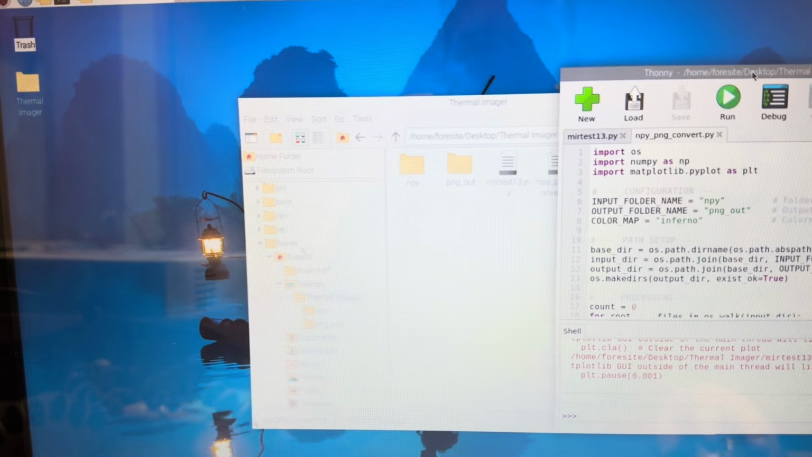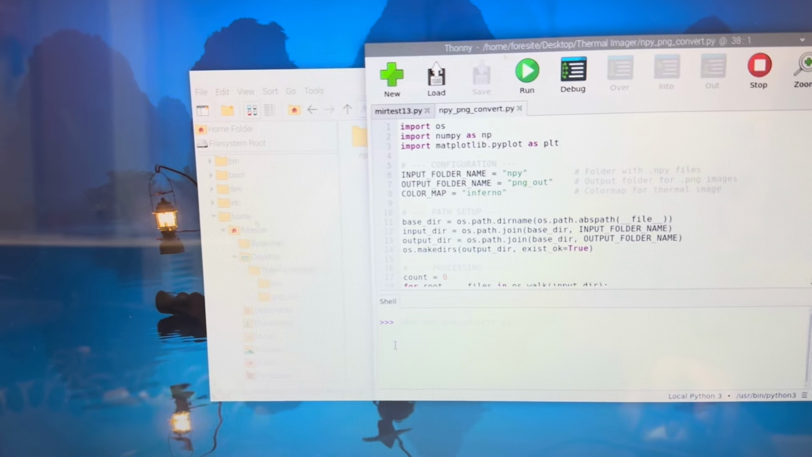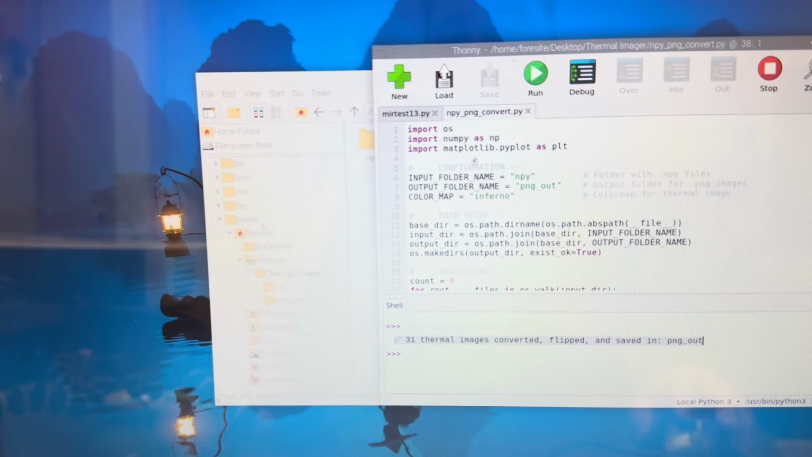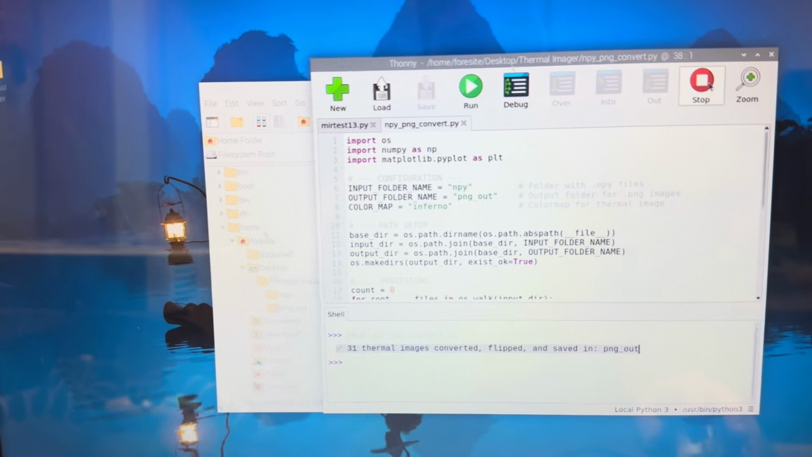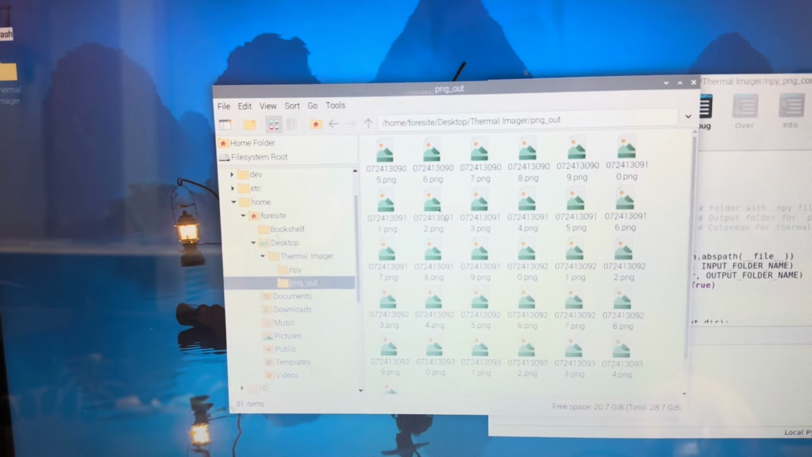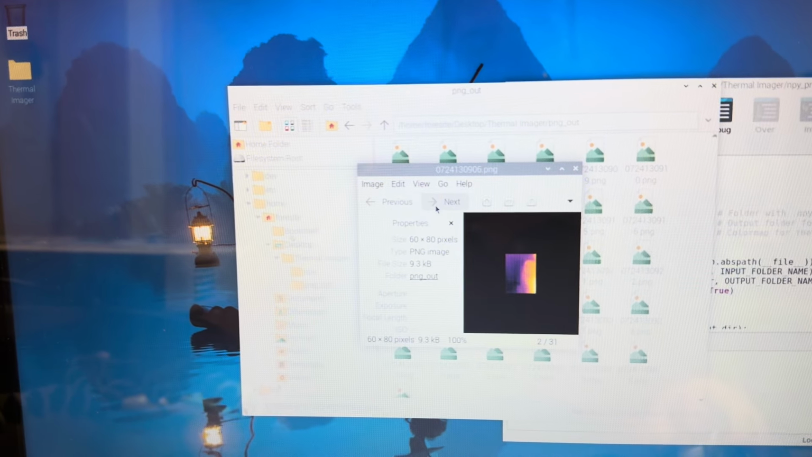It's going to open it in the same terminal. Doesn't really matter. We're going to click run. It's going to run for a minute, and then it's going to say, hey, I converted 31 files and I flipped it 180. We had to do a bit of a flip just because of how it's mounted in the case. So we're going to say stop. We're good with that. So now we should have 31 images in PNG out, and we do have 31 items. So we can double click those and cycle through them.